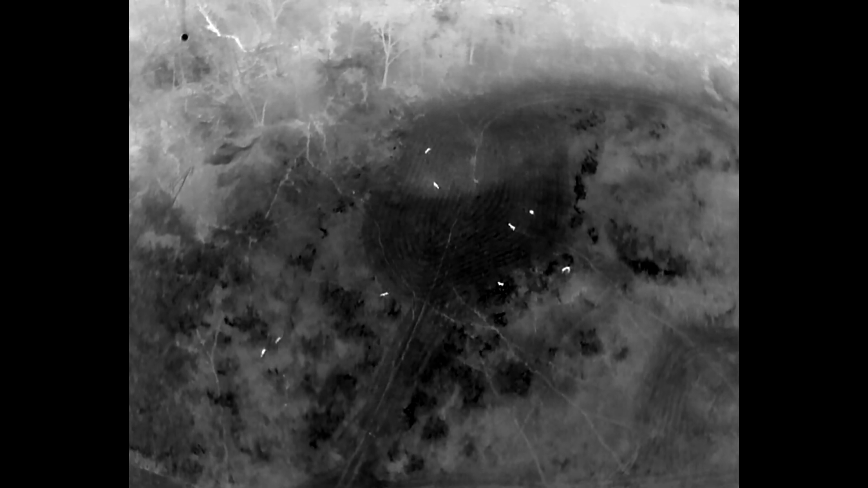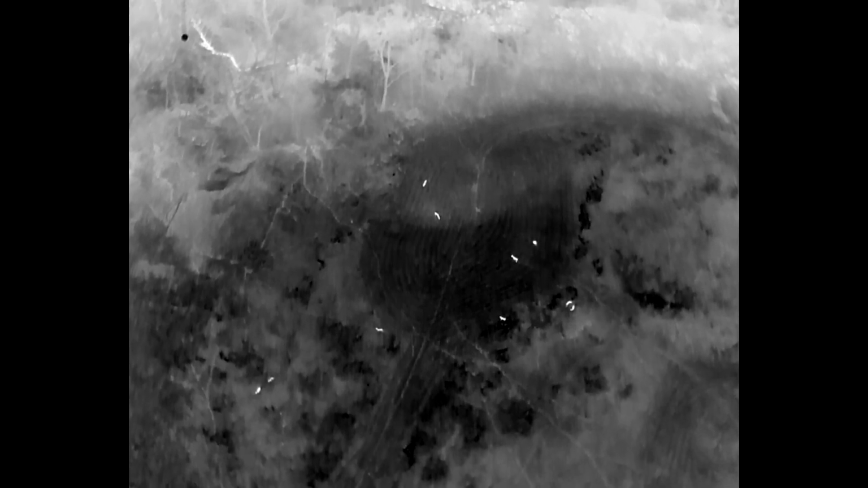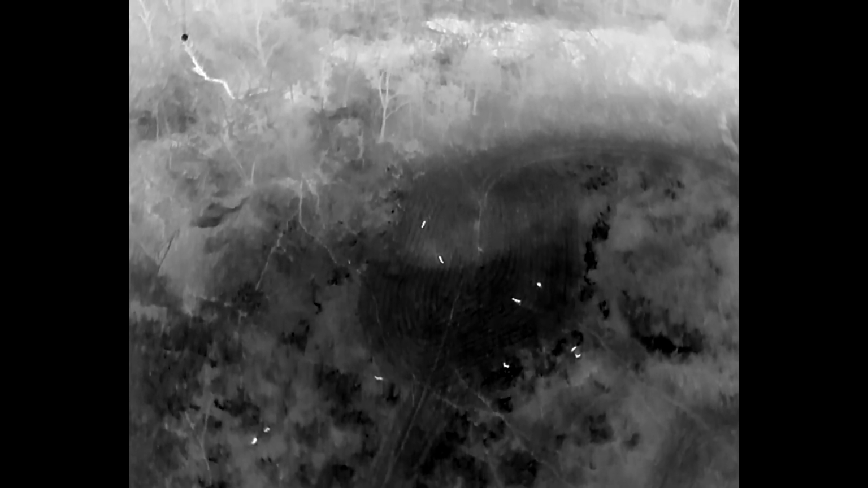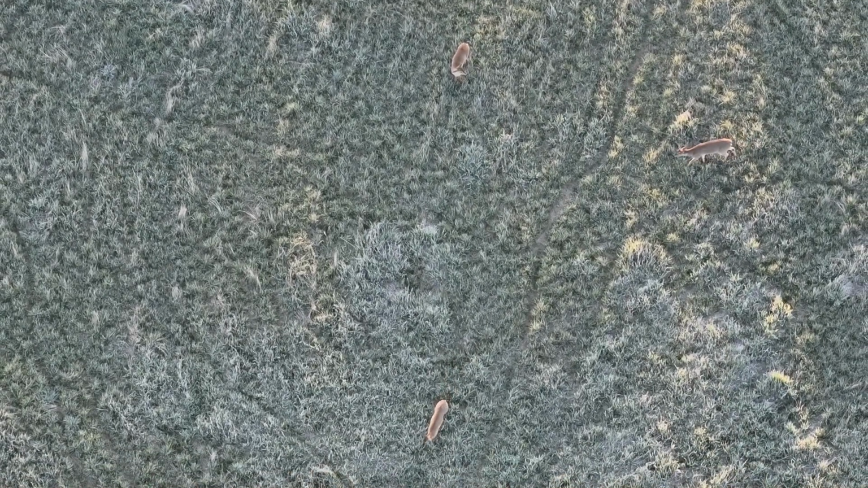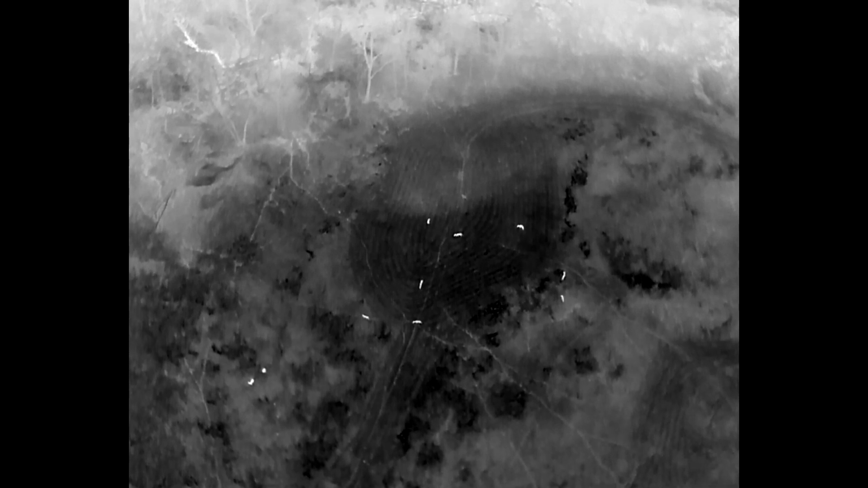Now, some deer are moving off back into that original direction which they were heading before the coyote disturbed the entire journey. And it looks like deer are returning back to feeding. Here's another buck with protruding antlers. Kind of got a little closer to him and gave you some idea that there were antlers there.